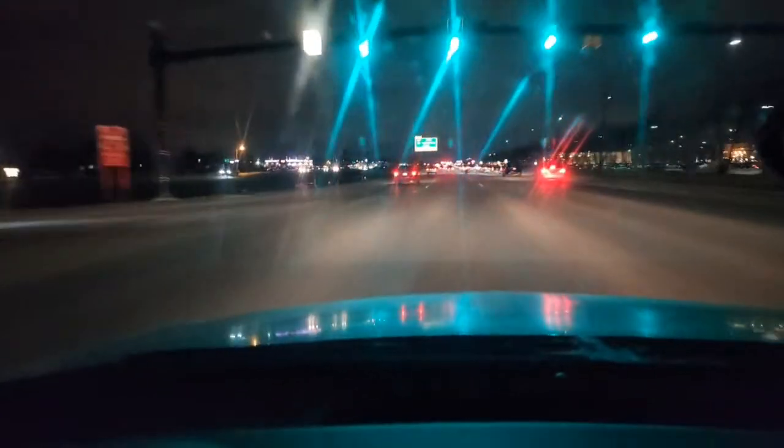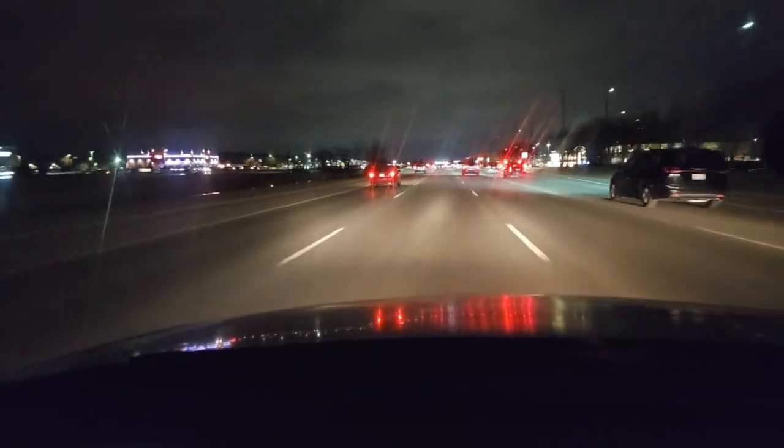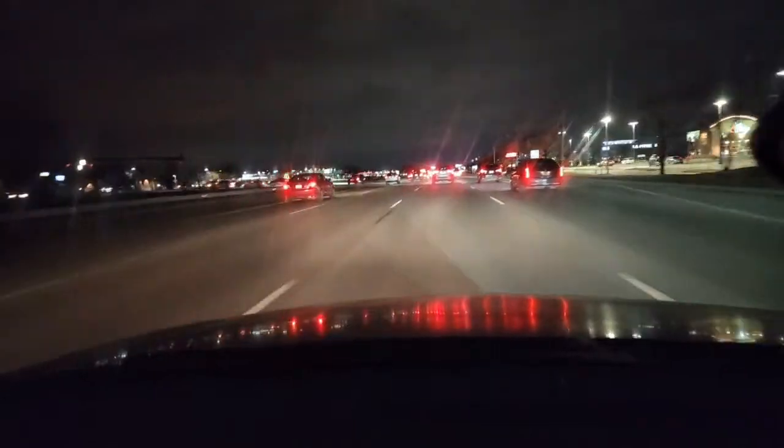I'm trying to take you on an actual driving lesson so you know what to do. I'm going to get over one lane to the right, and then eventually we need to get over one more lane. If you were driving with me, I would say stay smooth, keep good space. These three cars are kind of too close, and we need to get over one more lane to the right.